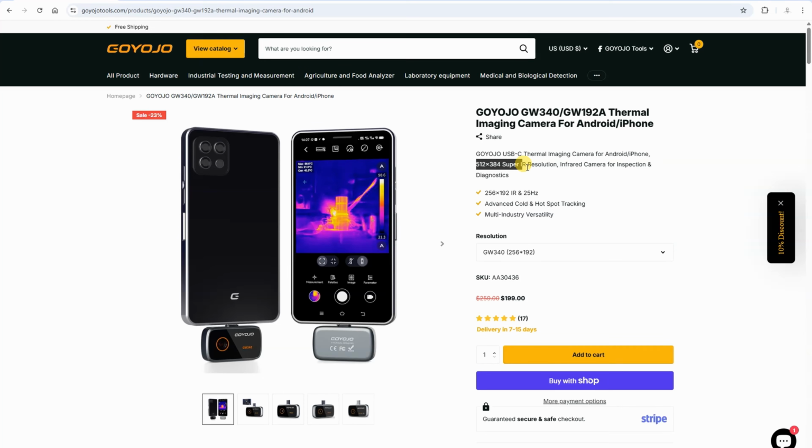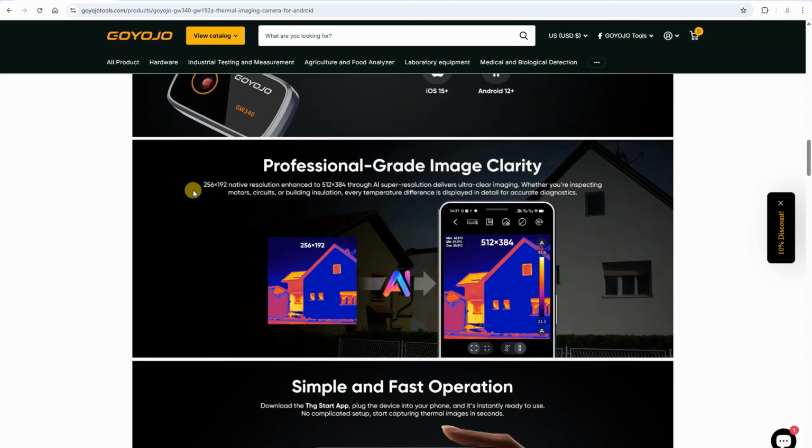About this product. First, in the title they mentioned the resolution of 512 by 384 pixels, but later they mentioned a smaller resolution. I asked the company what the situation is, and they told me the native resolution is 256 by 192, and AI-based super resolution processing is scaling this up to the bigger resolution.